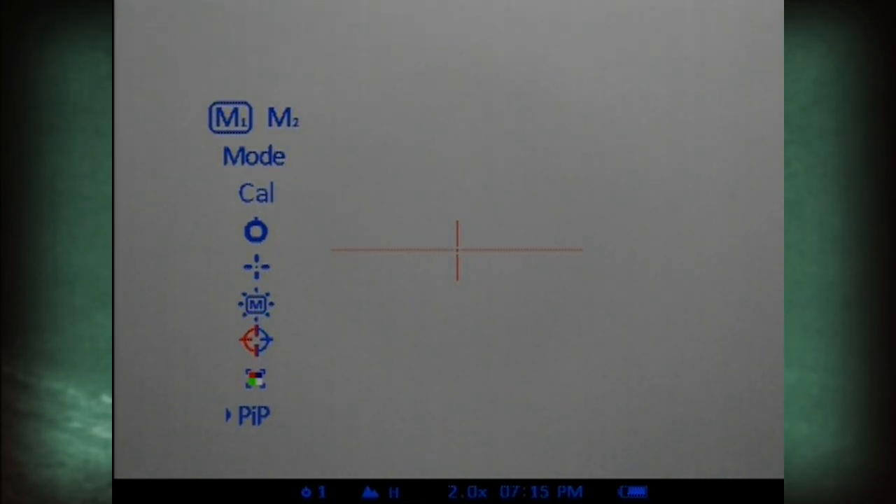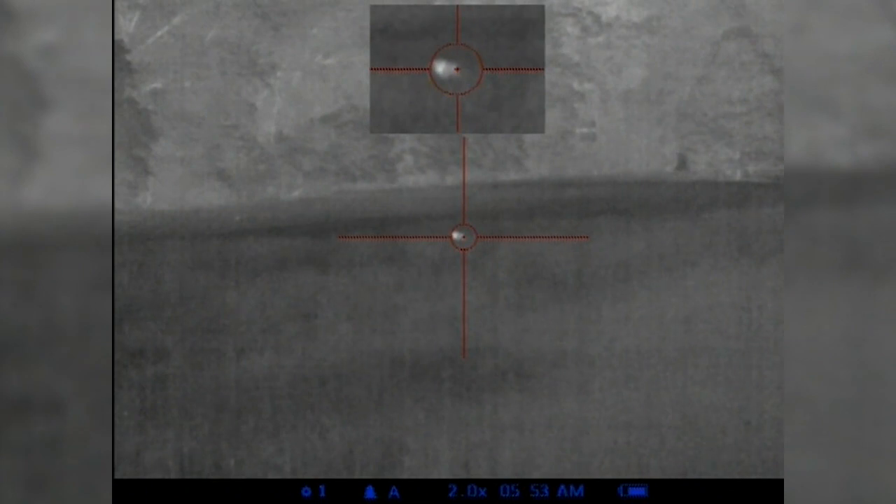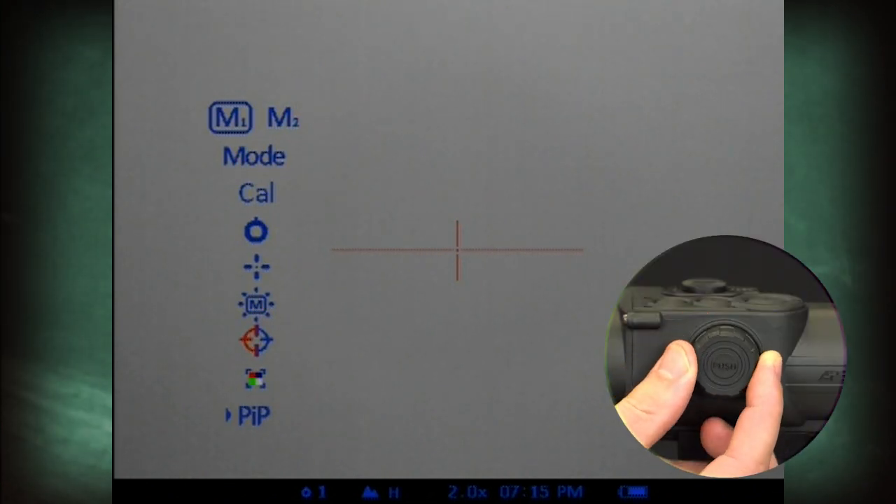Function picture-in-picture. By moving picture-in-picture to yes, you will enable the function to be turned on using the extra modes button on top of the scope. This function allows you to enlarge the central area of the reticle twice, which facilitates aiming without narrowing the field of view. To access menu 2, move the cursor over M1.